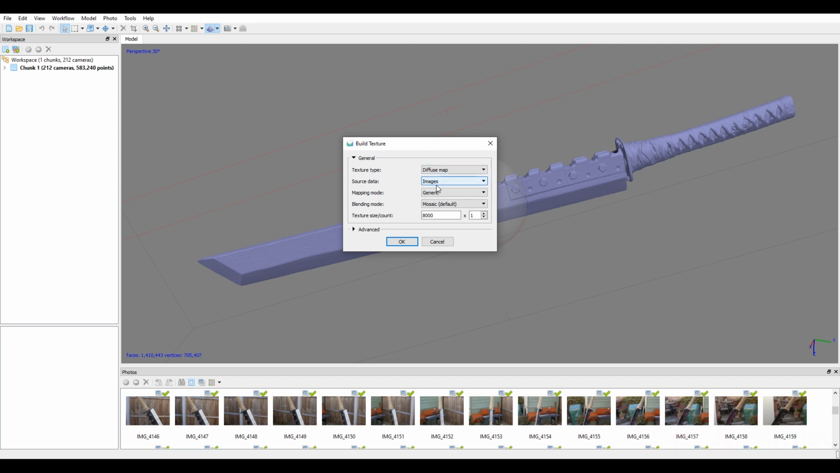Our source data will be images because they're going to come from the projection of the images. The mapping mode will just be generic. Blending mode, we'll leave as mosaic. Texture size, count, it's up to you. In reality, it doesn't need to be 8K. It can be 4K, 2K, 1K, 500 pixels because we're going to end up reprojecting it anyway onto a better mesh. So don't worry about this. I'm going to still leave it as 8K because I want to see how nice it looks.